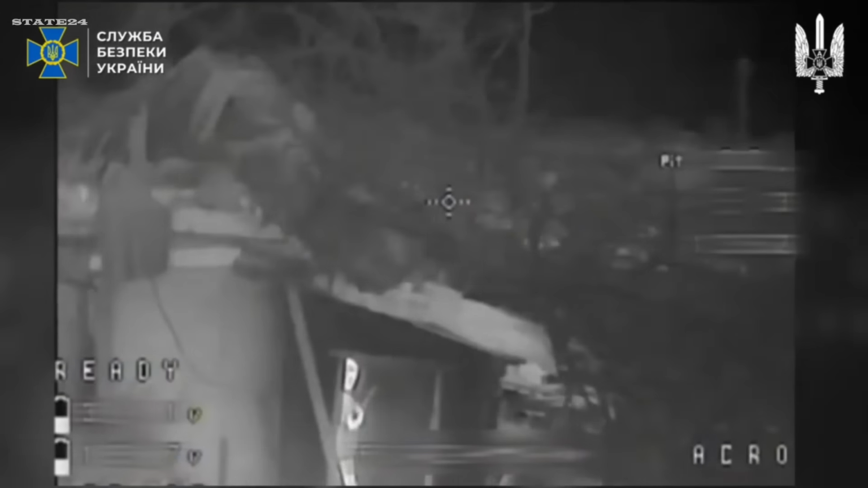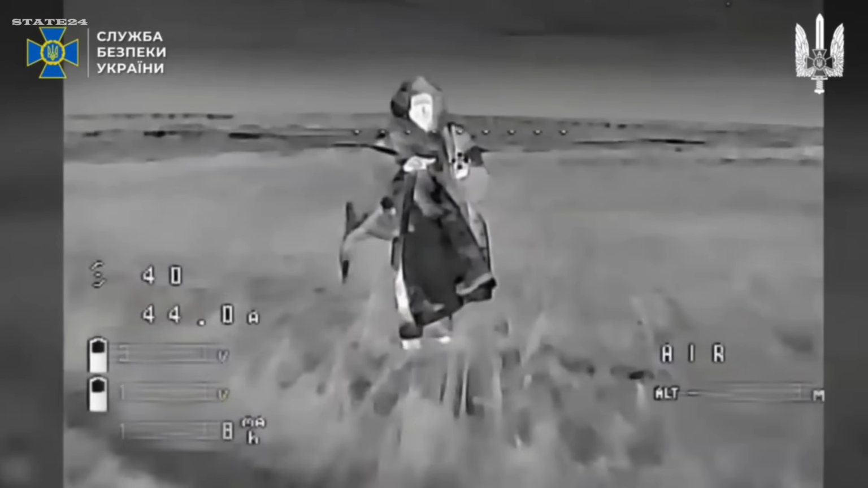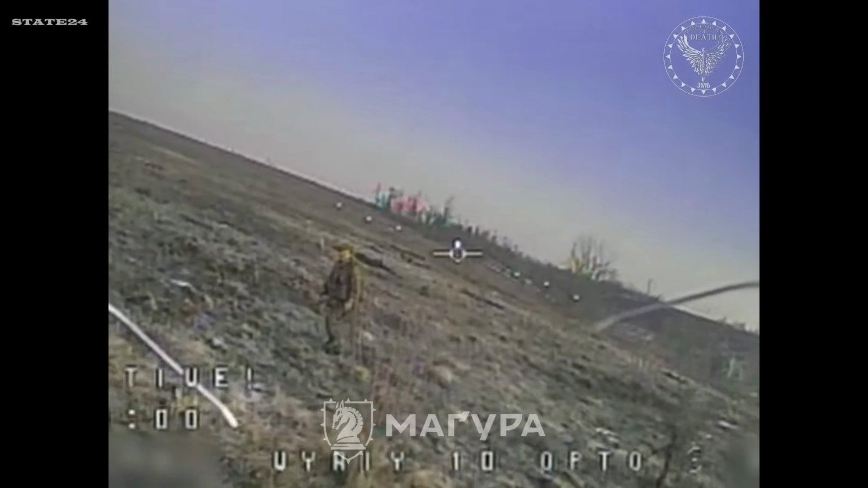Over the past week alone, Alpha confirmed over 2,500 Russian soldiers removed from the battlefield operating this way, night after night. The same result.